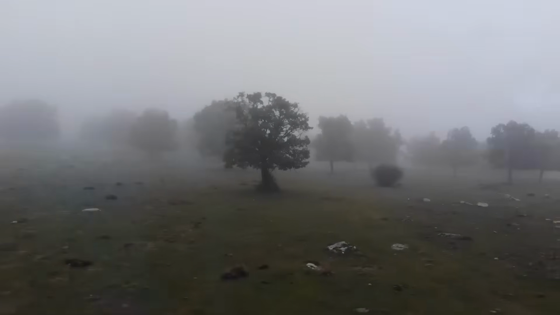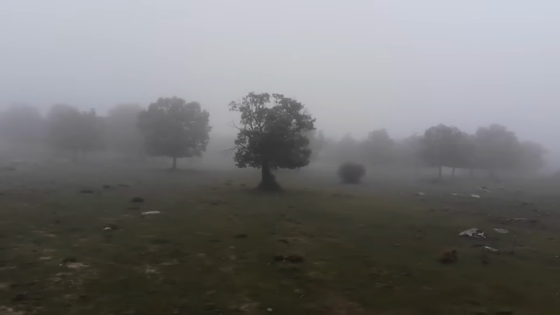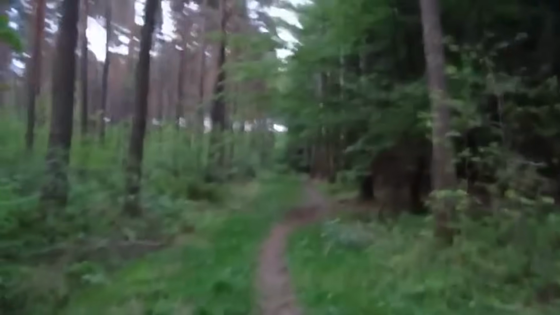Hoya Forest is said to be one of the strangest places in Romania. There have been stories about it for hundreds of years, people vanishing, hearing voices when no one's around, even getting rashes and nausea after spending time inside.